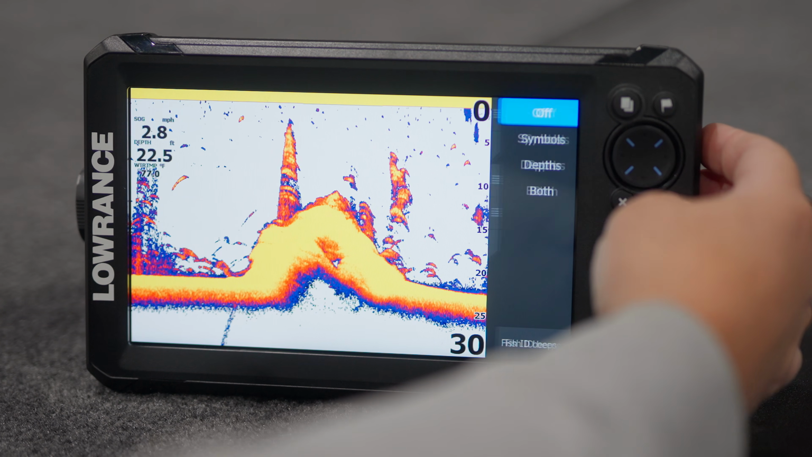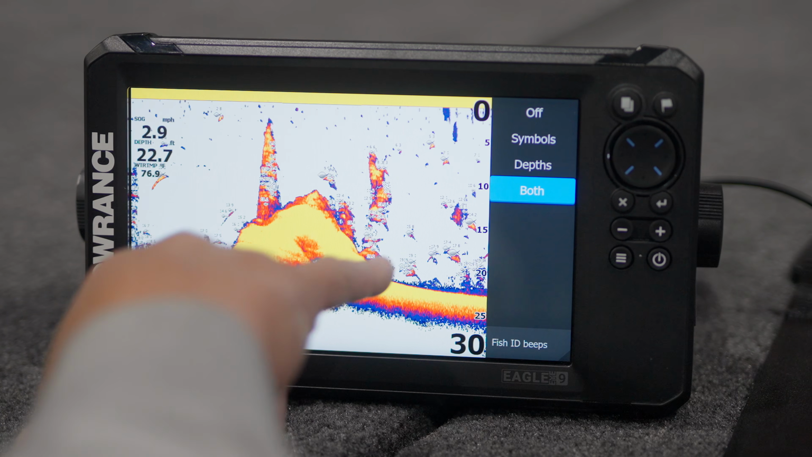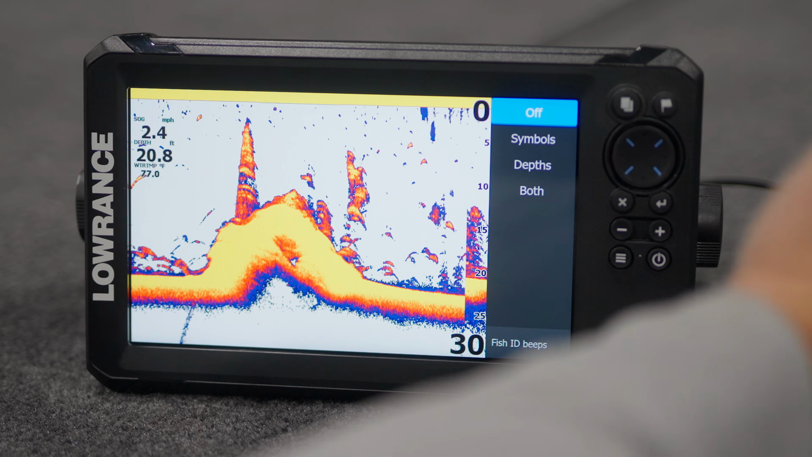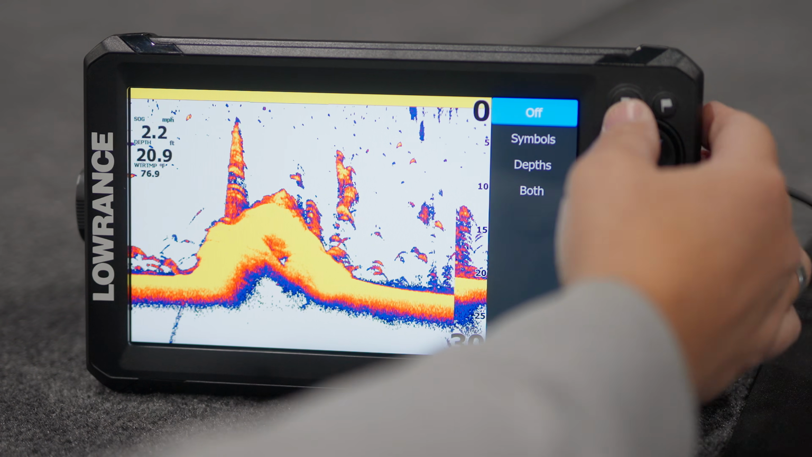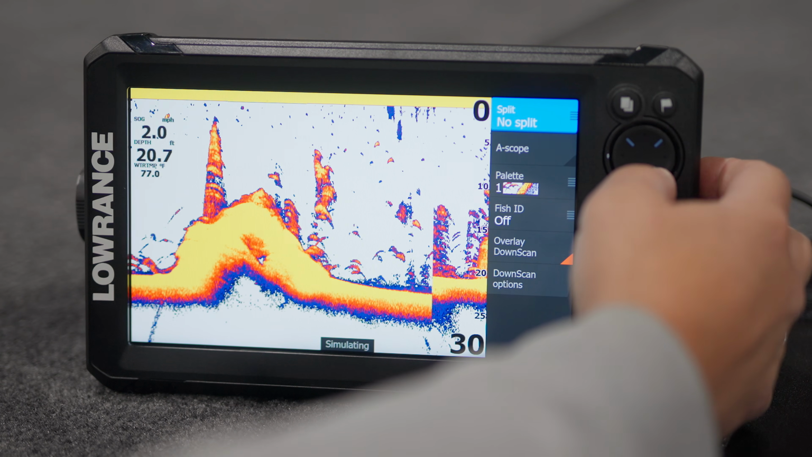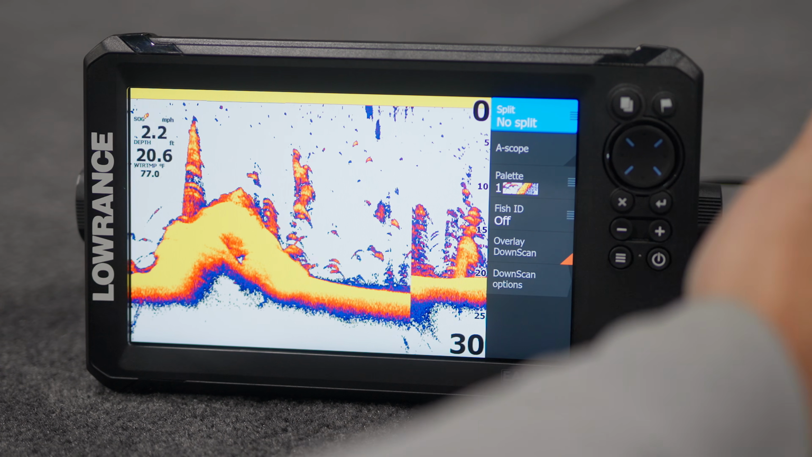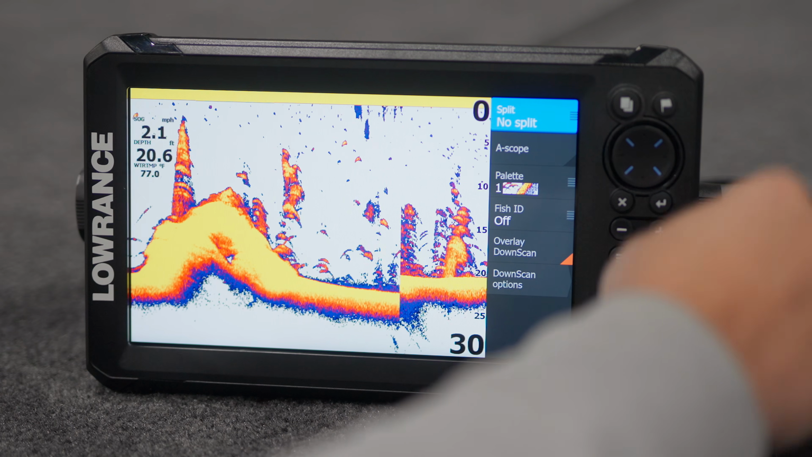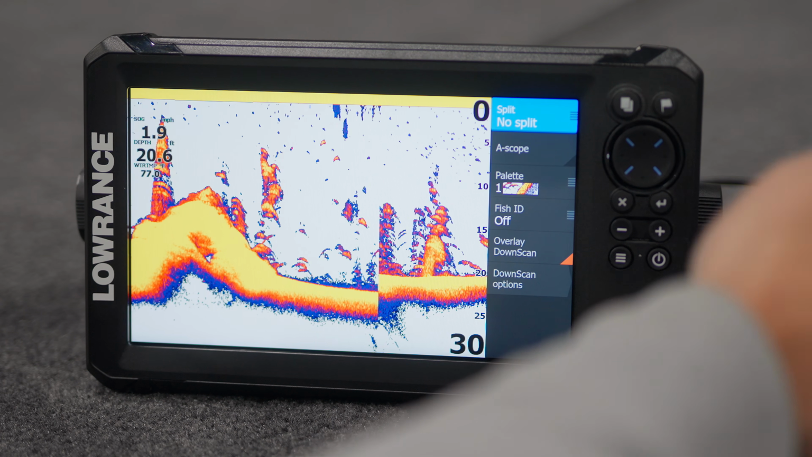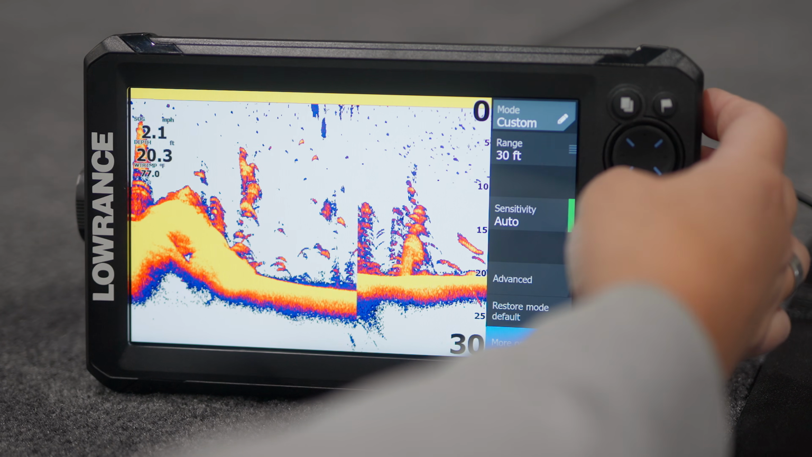Fish ID on. You could put symbols, depths, or both. If we put both, it's going to put the depth and the actual fish symbol if that's what you like. I like to just have them off, but that's something that you can change to your liking. And then overlay down scan, we can do that. So when we go to our down scan, that's going to be normal like our Lives have been with the 3-in-1, the 3-in-1 HD. You're going to have the overlay of down scan with your down and your 2D. So I'm going to turn that back off. Let's get back out of this.